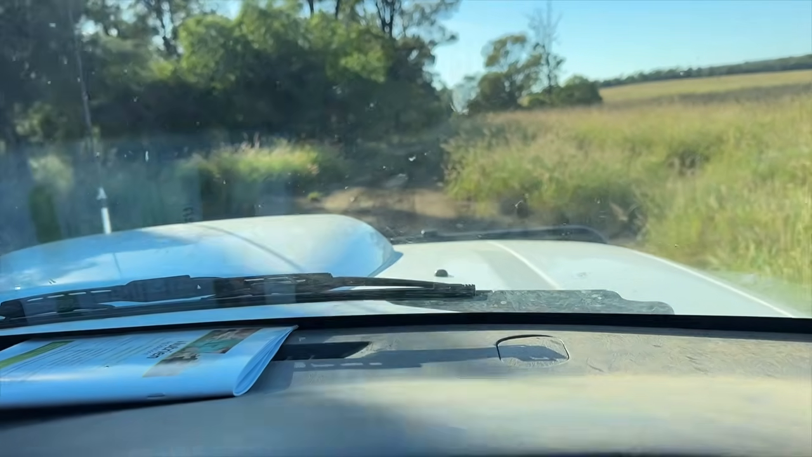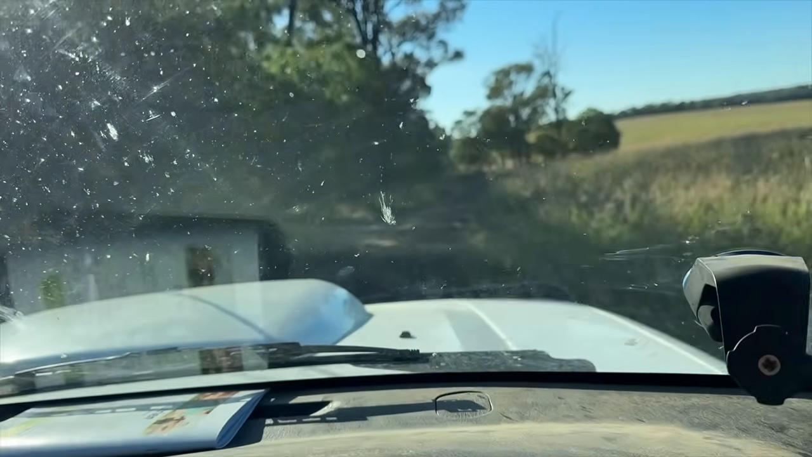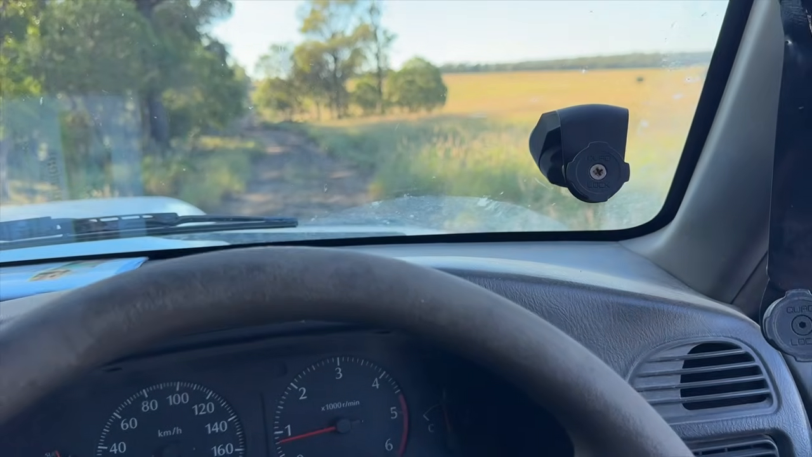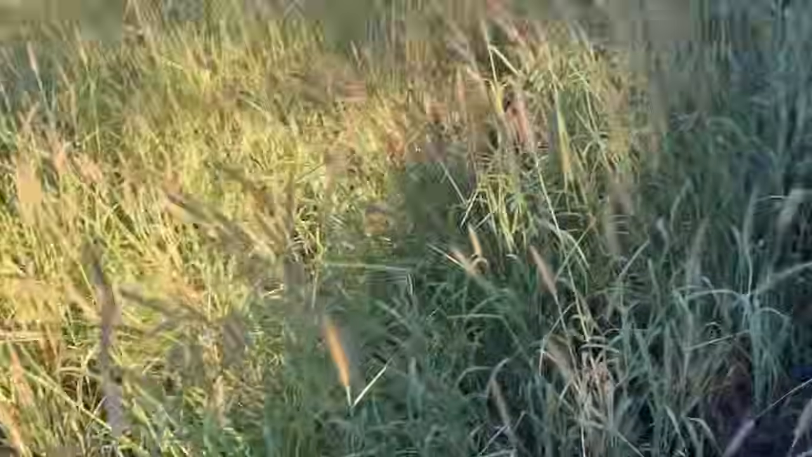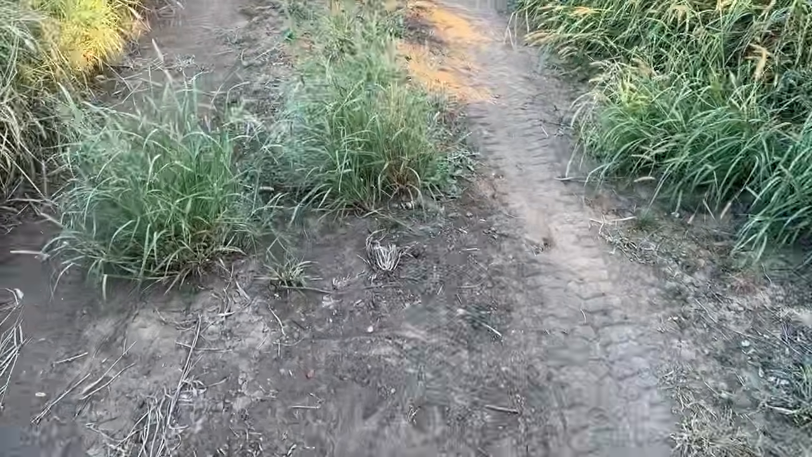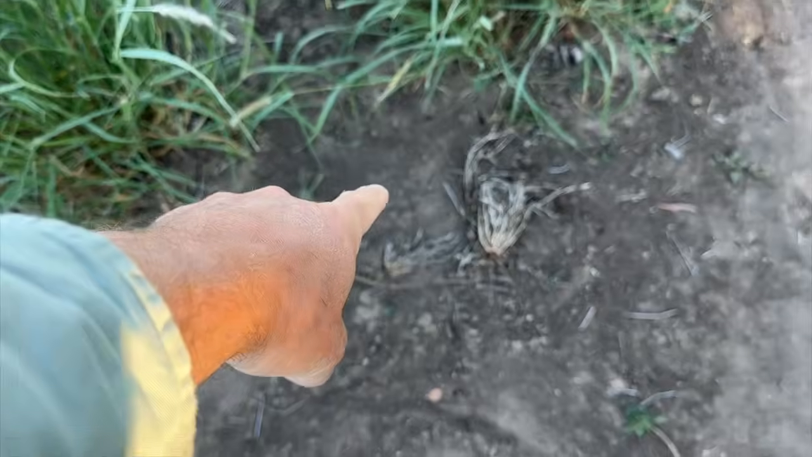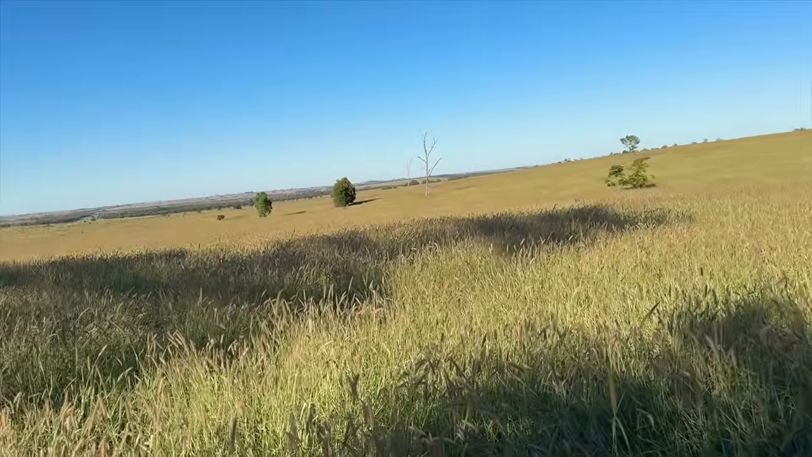No action. Might just have a look at this trap I just went over the top of. Yeah. Still all as I left it. Trap's just in there. So yeah, all pretty clear.